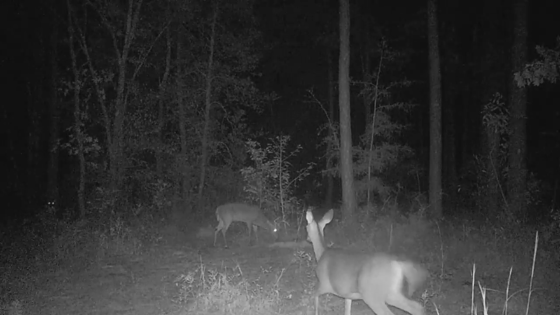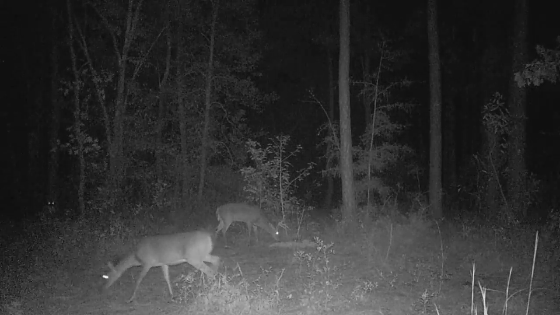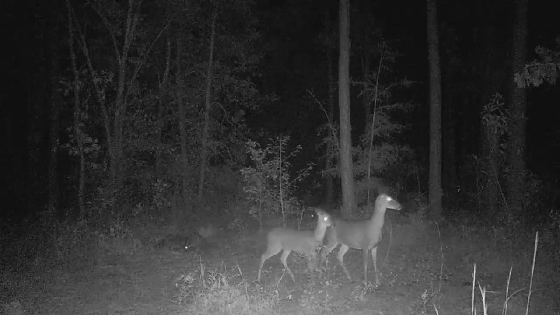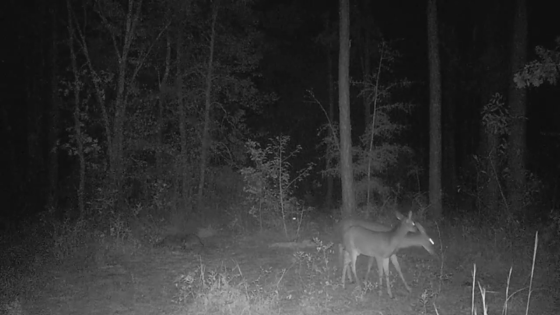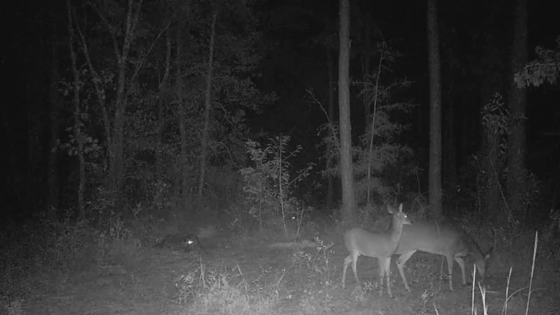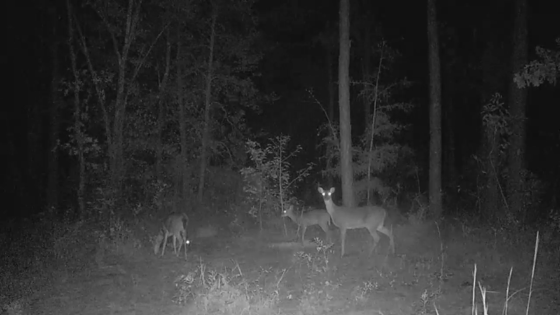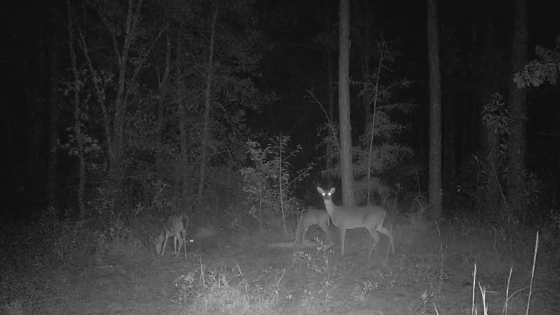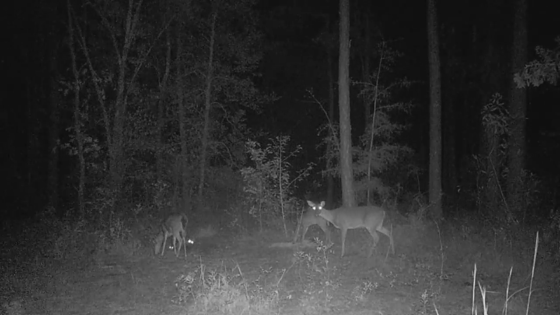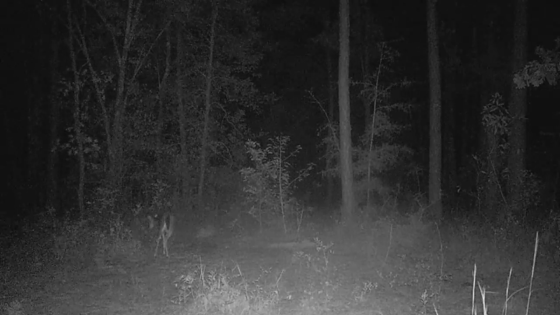Very cautious. Oh, there's a buck in the background. I can't tell if that's Brutus or not. Might be. And you got a doe and her youngling there, along with the raccoons. They just seem to meander together. It's like they don't bother each other. I think I had one video on here where a raccoon and a doe kind of get into it a little bit. I don't know if I got it on this video or not, but I remember seeing it. Ever so cautious.